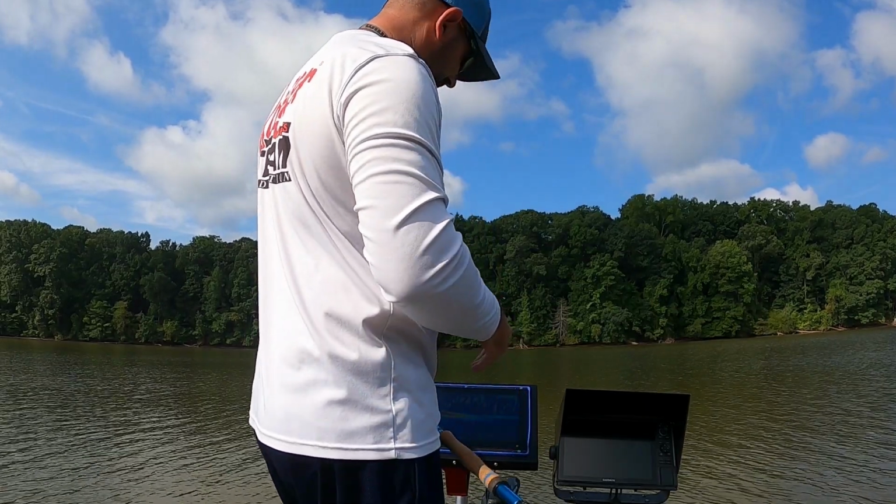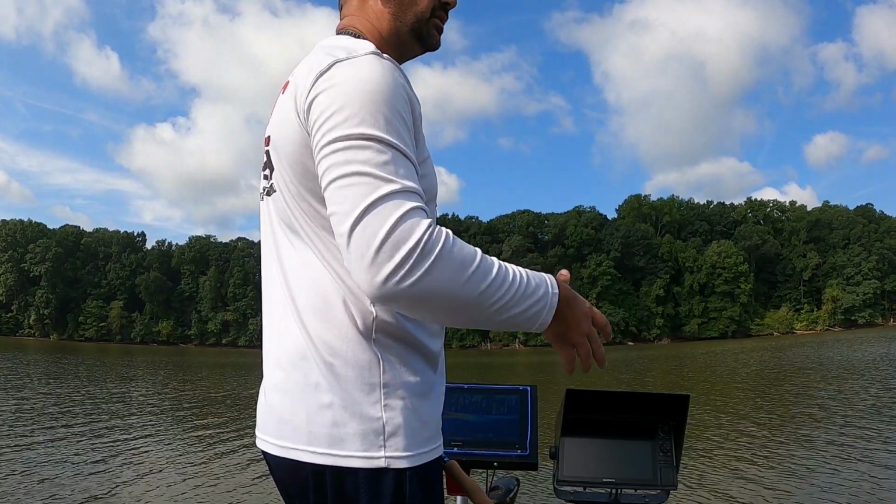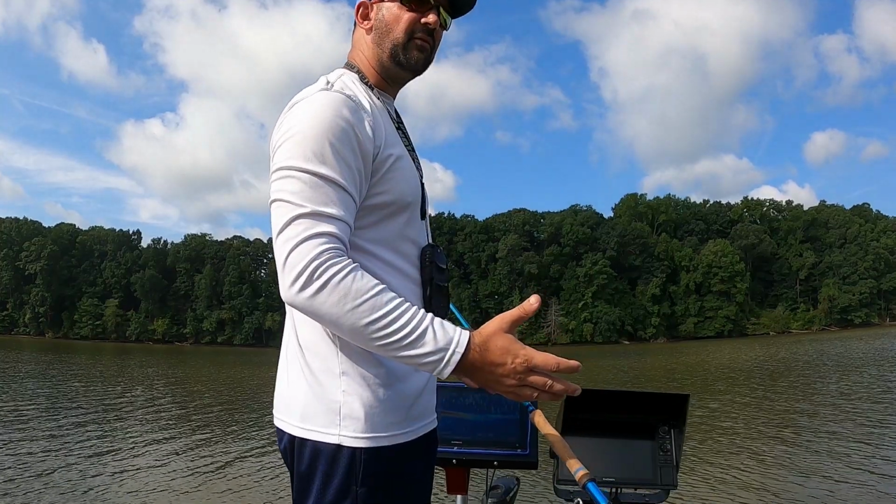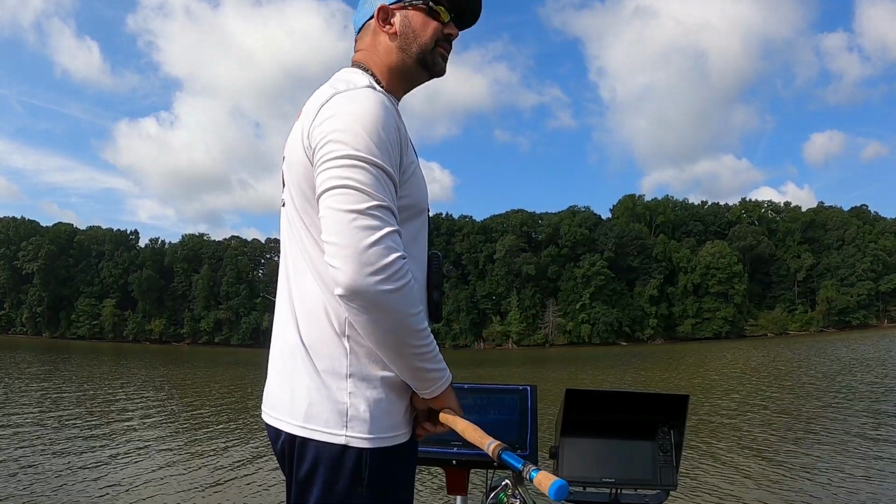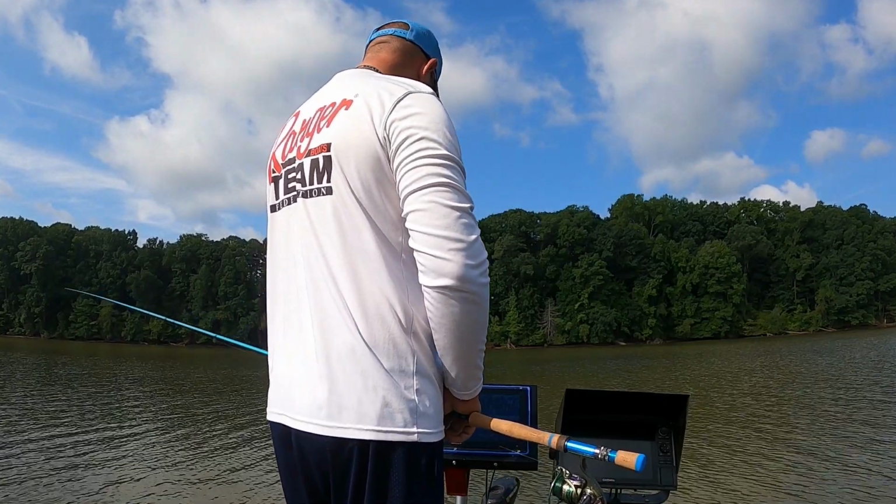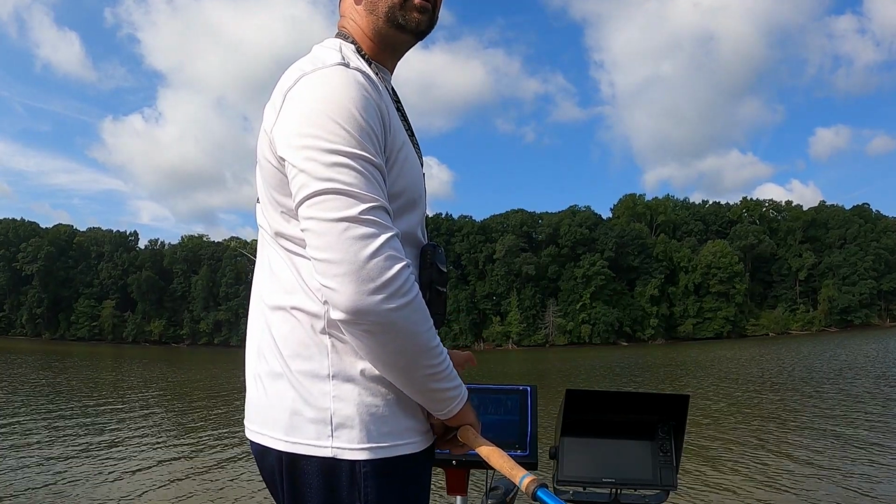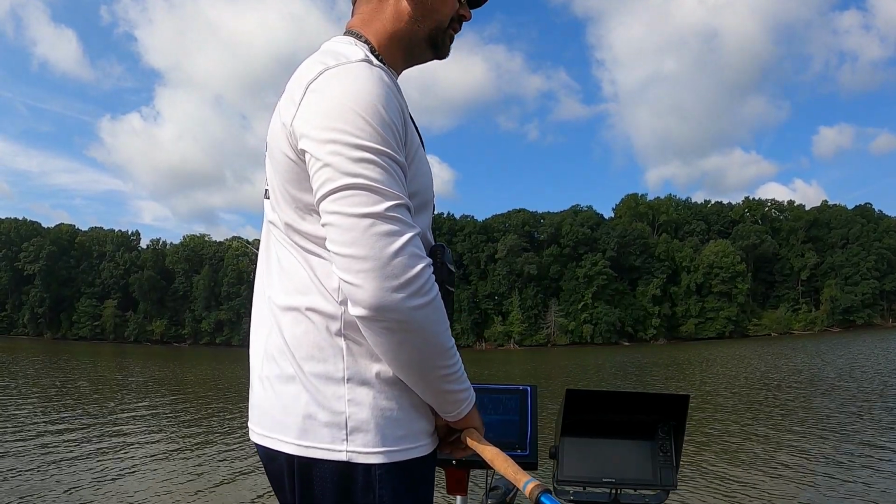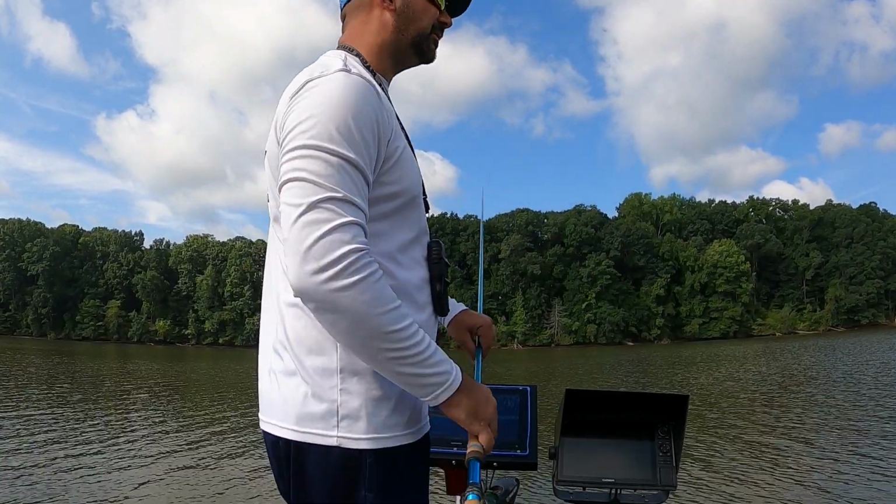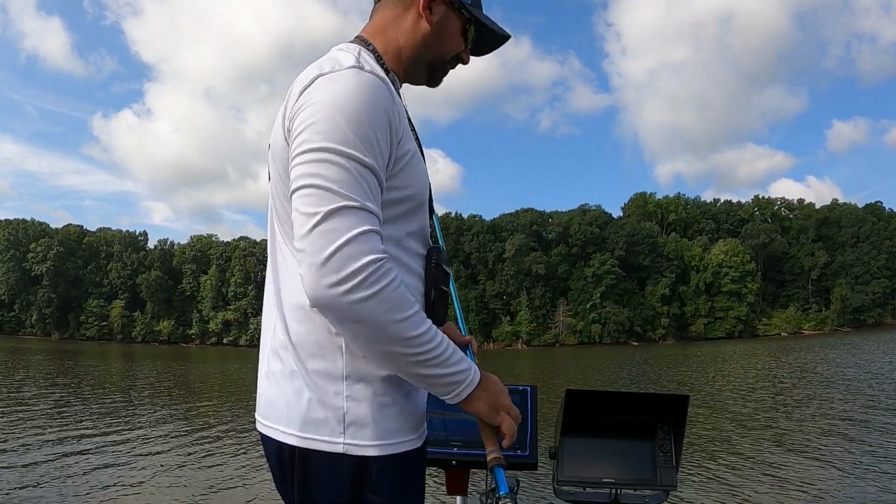Something I can tell you with this 8617 versus the 1222 too, in shallow water like this, I can adjust my 1222 all the way down where I can just see 4 foot of water. This 8617, it's in meters, but anyways, it'll only go down to 3 meters, which is about 6 feet. So in shallow water, I'm not getting the full screen, I'm just getting half. That's something to think about as well. It doesn't bother me that much, but that is a difference in the two.